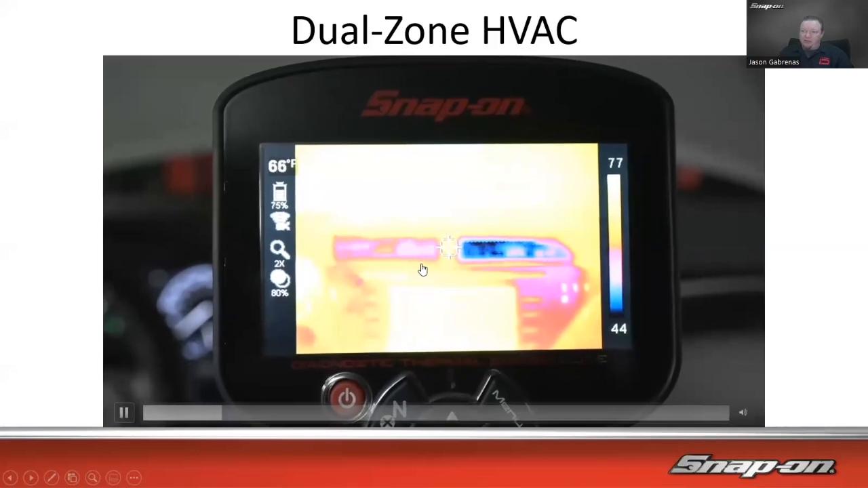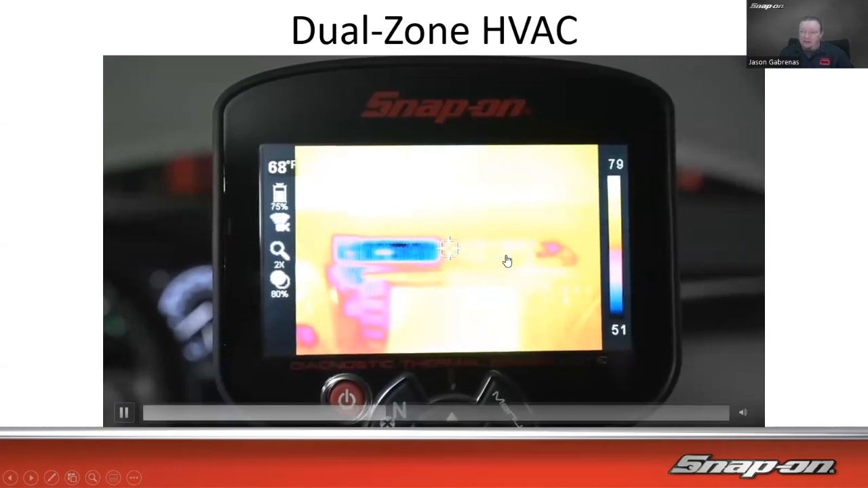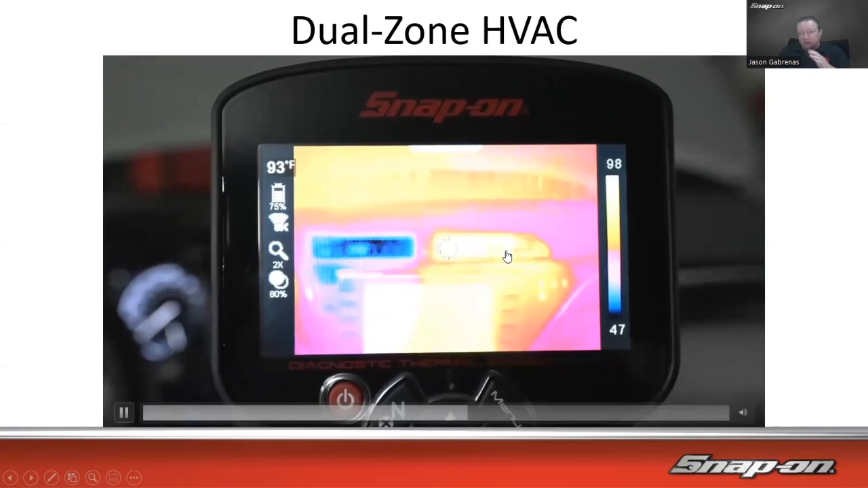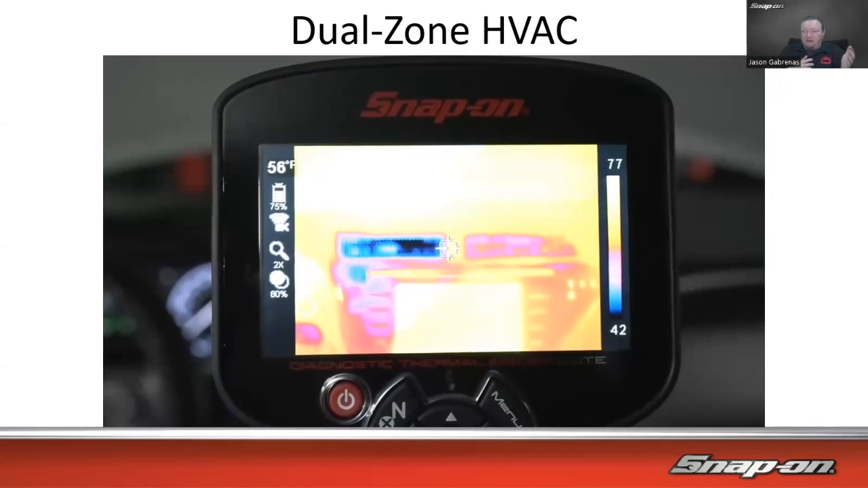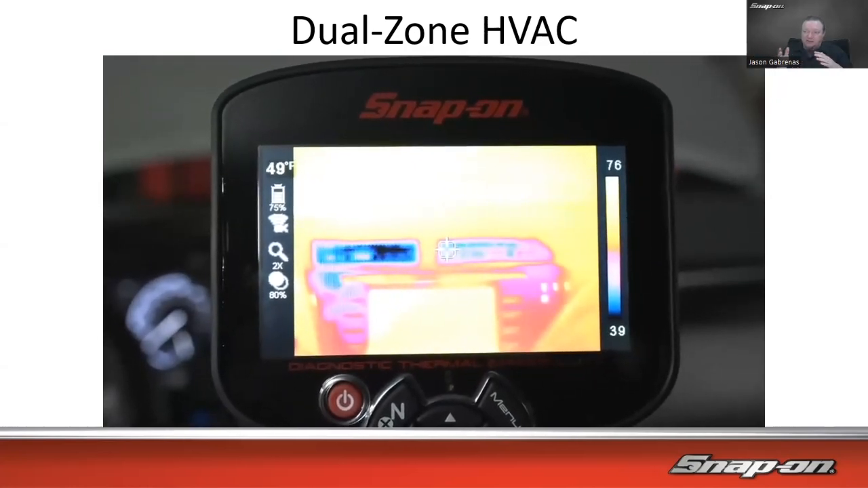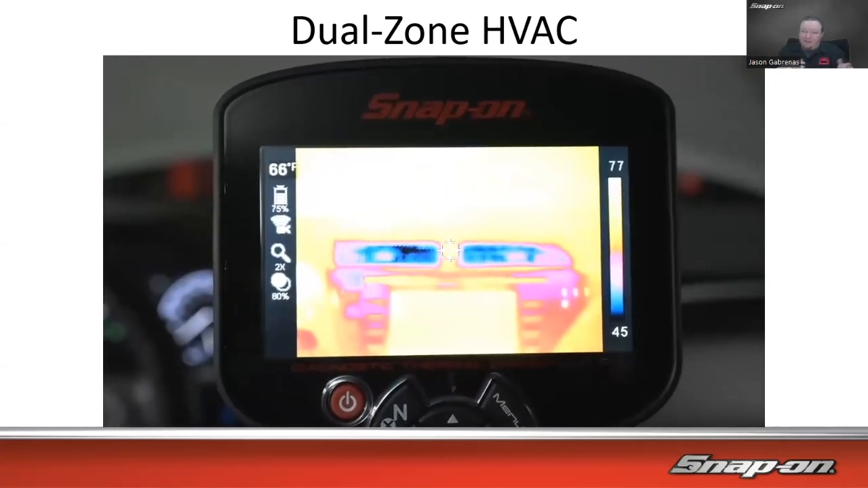So here they are both. Now we're heating this side up. That side heats up, then we flip the switch and go back the other way. That side cools off, that side heats up. So we can see how the blend doors are moving, because it's not all at once either. It's going to happen, then it transitions between the two sides. You can see how it takes a little while to transition and move over to full cool, to full hot, etc.